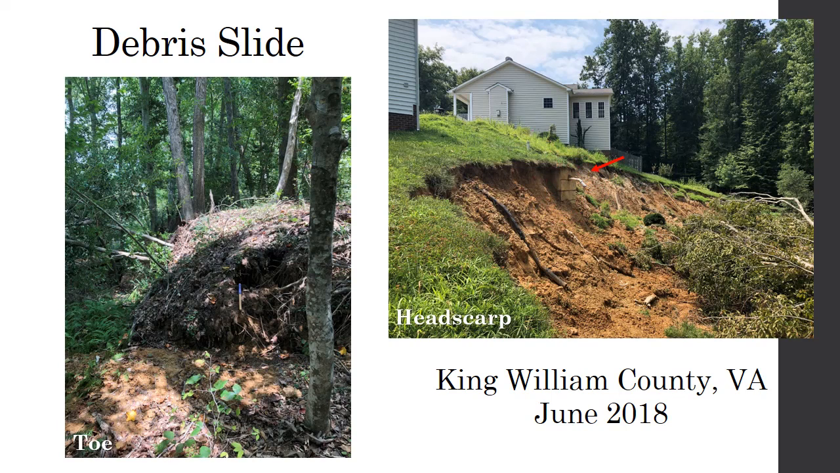But in these photos, you can sort of see the general setup of a debris slide. Here, kind of wider than it is long. You have some back rotated trees over here. And then at the bottom, this is a beautiful roll front toe where all of that material has basically moved over top of the original ground material as it has moved downslope.